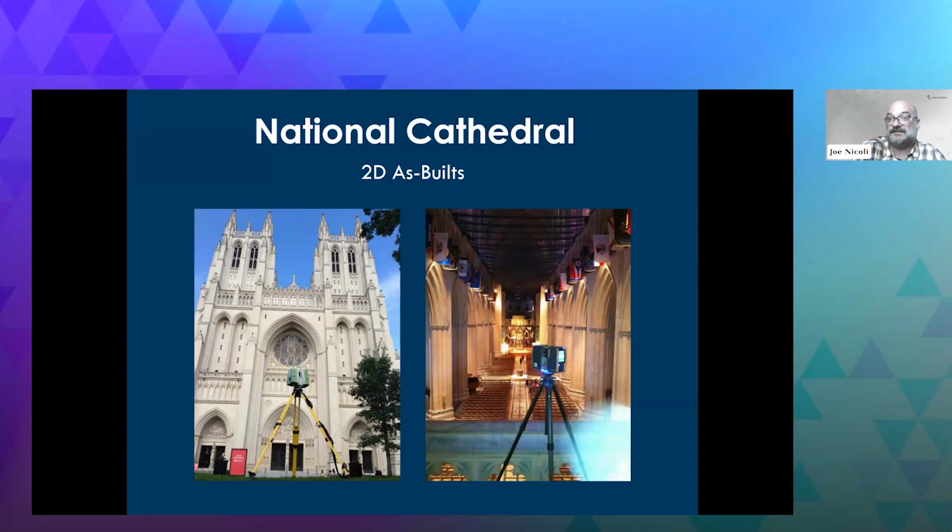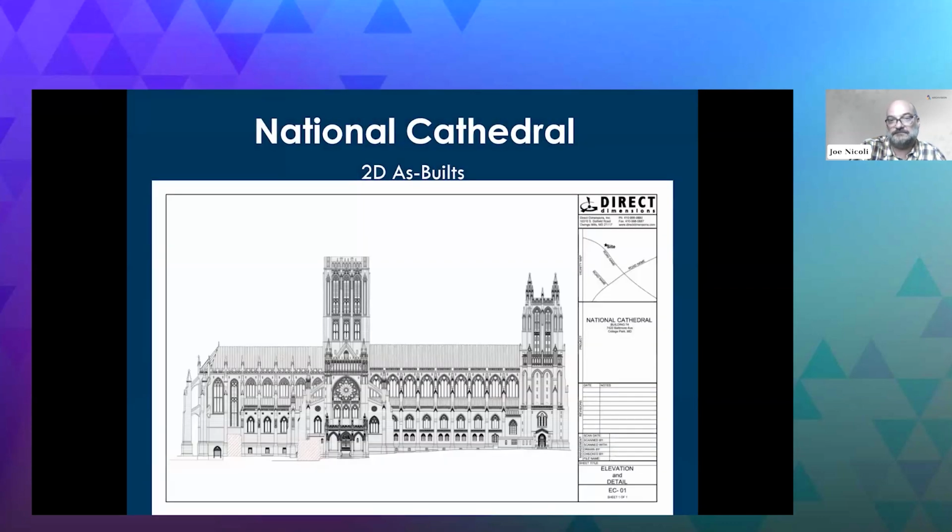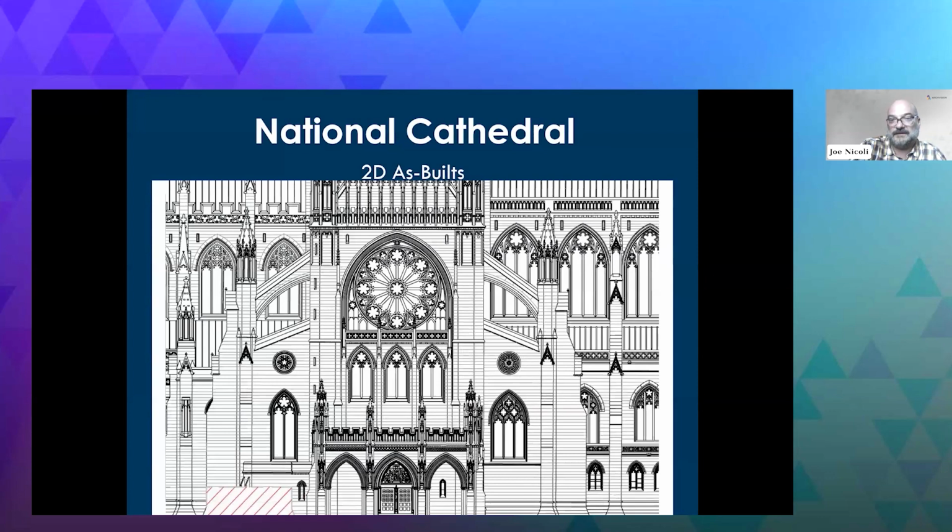So we went out there, we scanned it for 3 days with 3 different teams. We were there day and night. And we gave them their plans. We drew every elevation, we drew all of the plans, and gave this to all of their subs. Took a little doing, but turned out very nice.